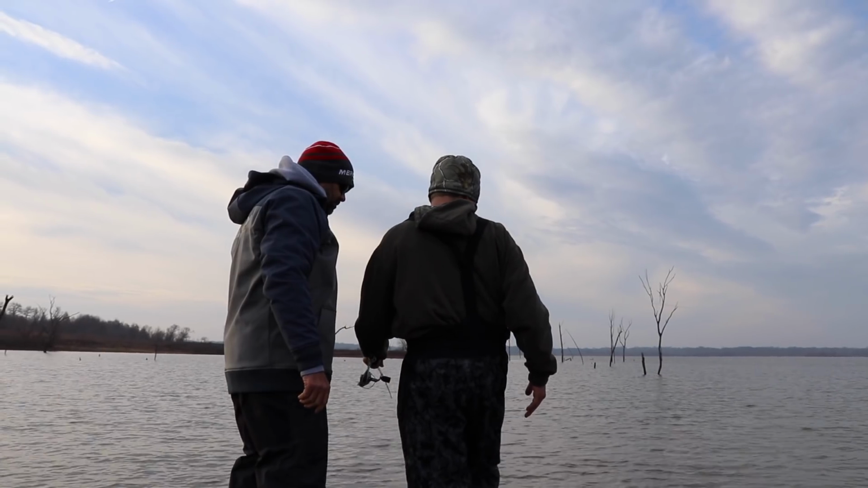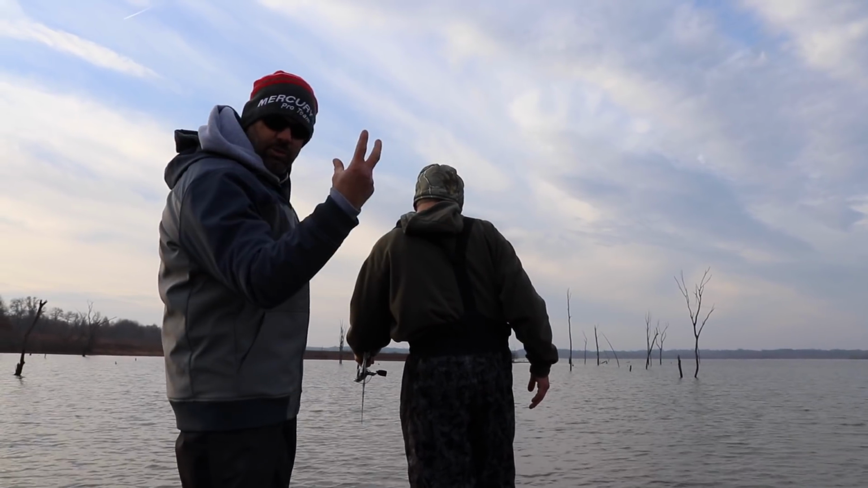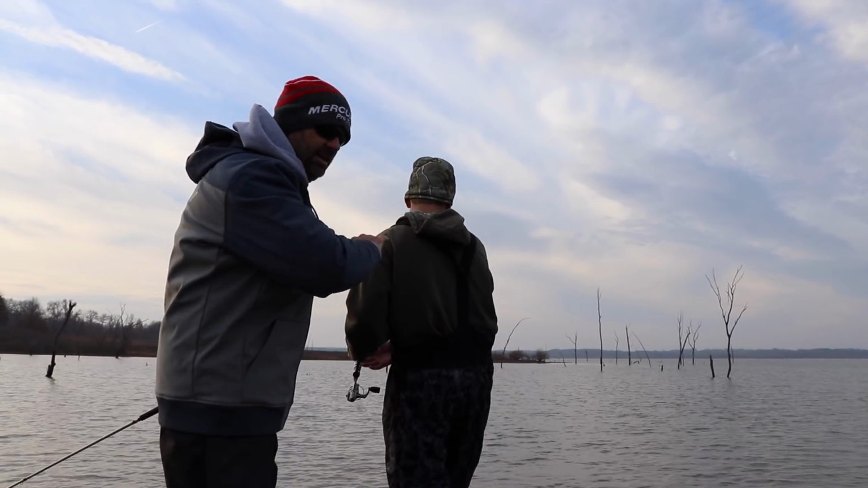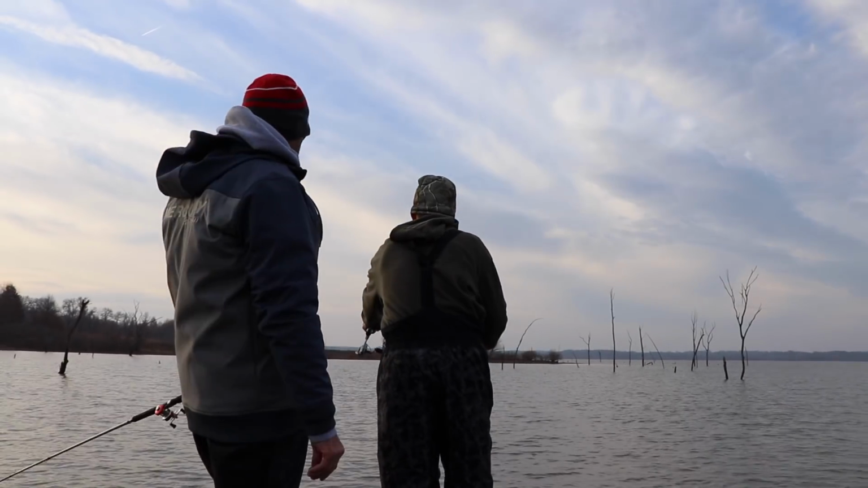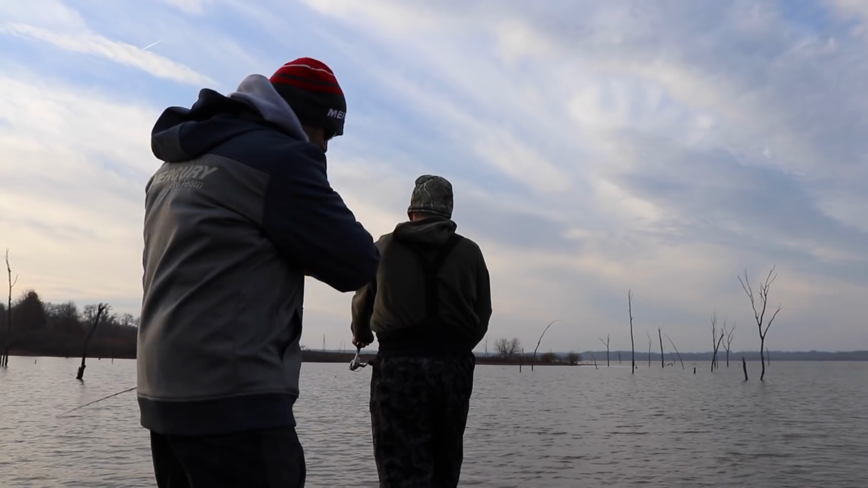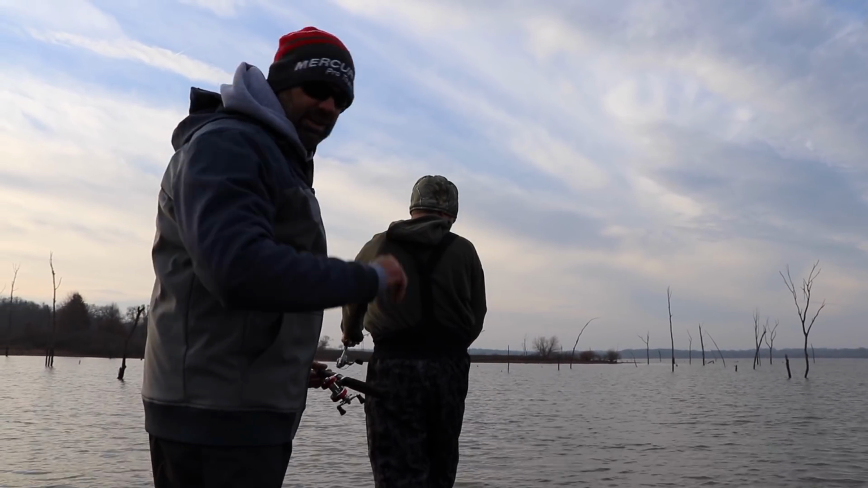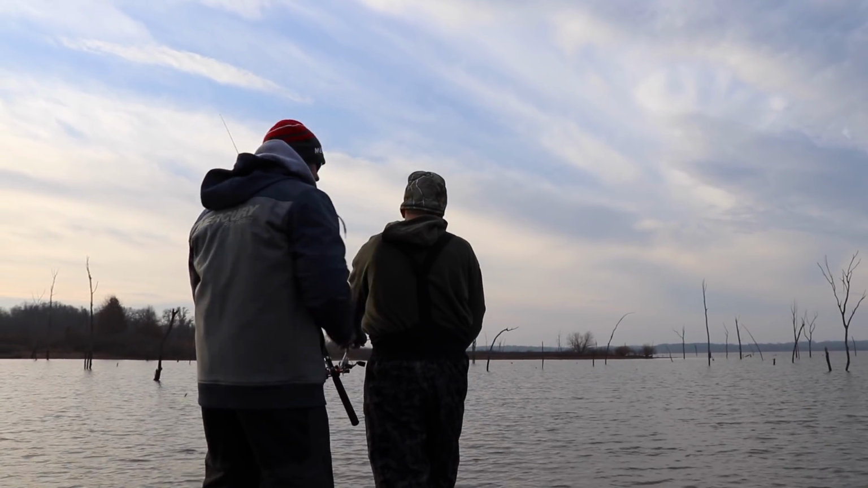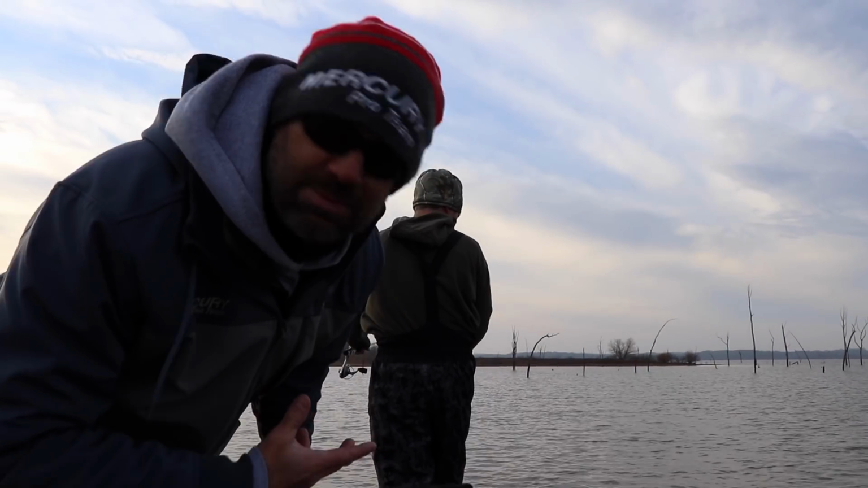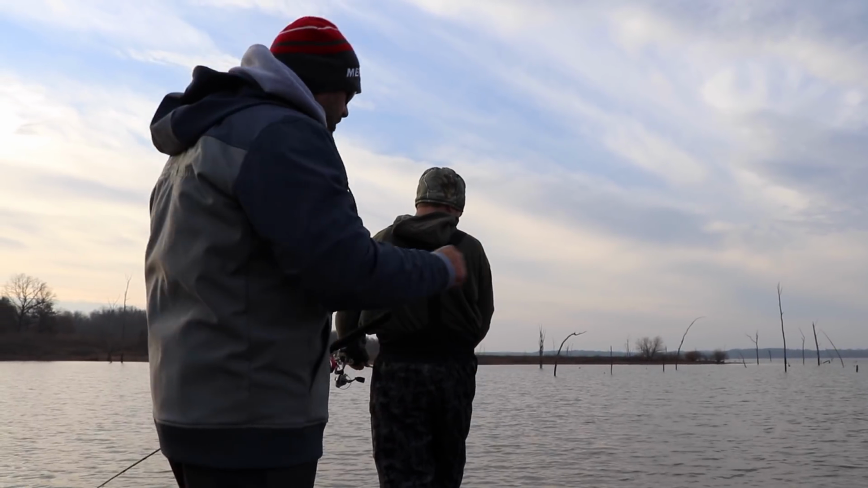Matthew's sitting there looking at the LiveScope. There's a tree under the water, but what it shows you is stuff that you would never see with your naked eye, or even a 2D imaging unit. There's limbs. There's a giant horizontal limb down here, way off the tree, and that's where we're getting bit. This is just another tool. Now, do you have to have LiveScope to catch crappie? Absolutely not. No way. But it's just another tool that we're going to use for our crappie fishing.